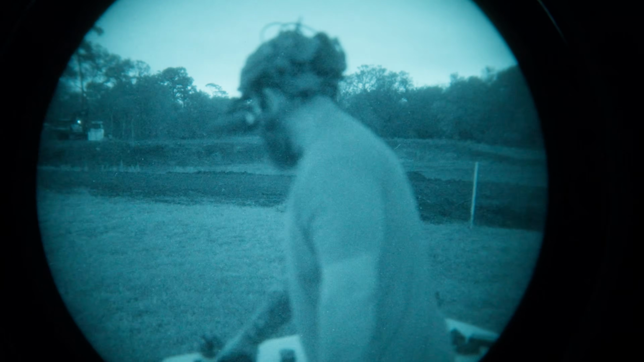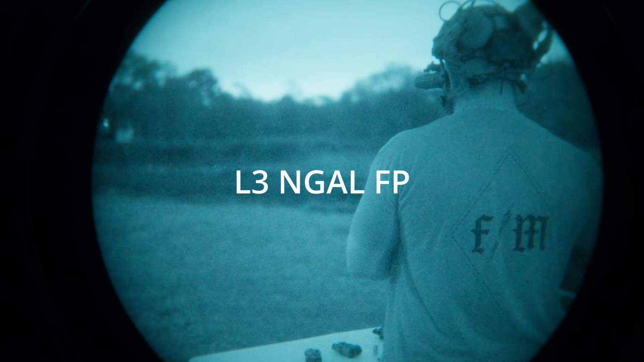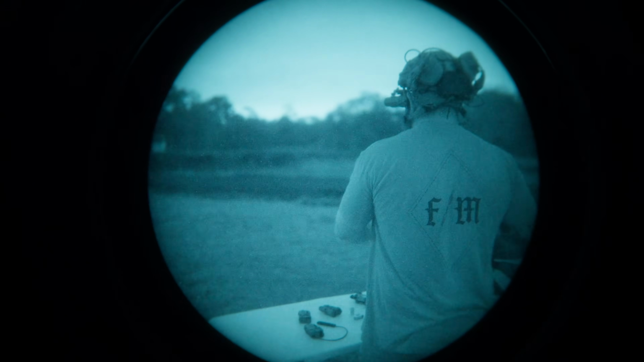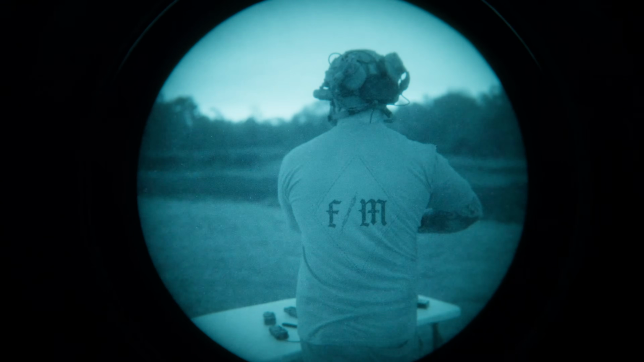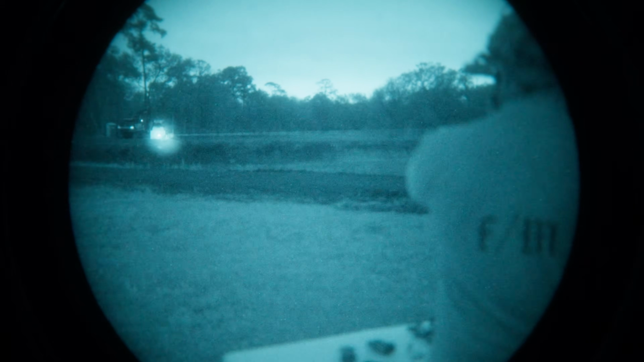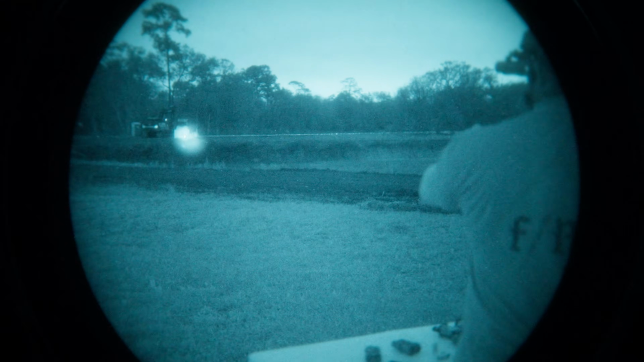The last, well no, there's two more. I'm going to do the NGAL, just like we did last time. Go straight to full power. So not unlike the XE, pretty similar.